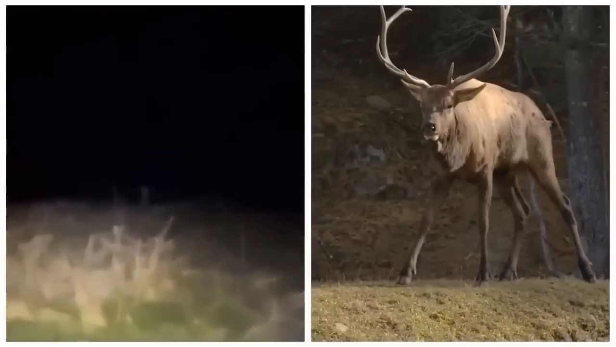Viewers were perplexed about its true identity after it flicked and took on an unusual appearance, leaving them to believe it was a giant deer. In the video, a theory suggests it might be a skinwalker.